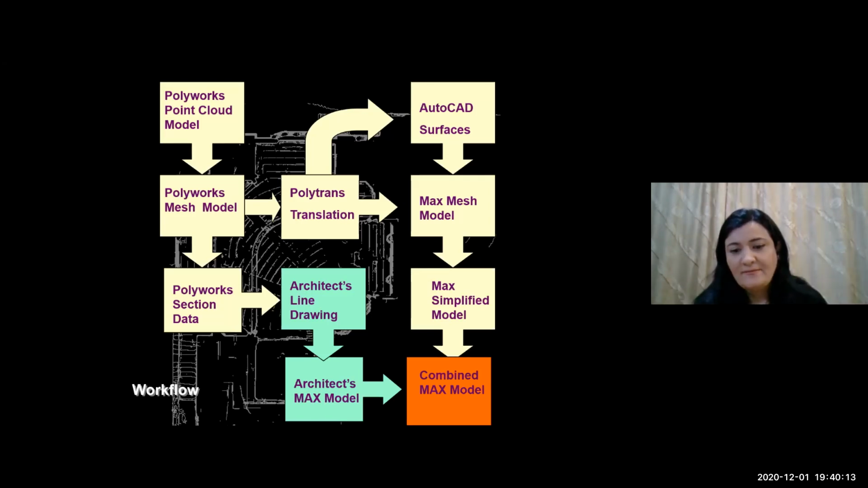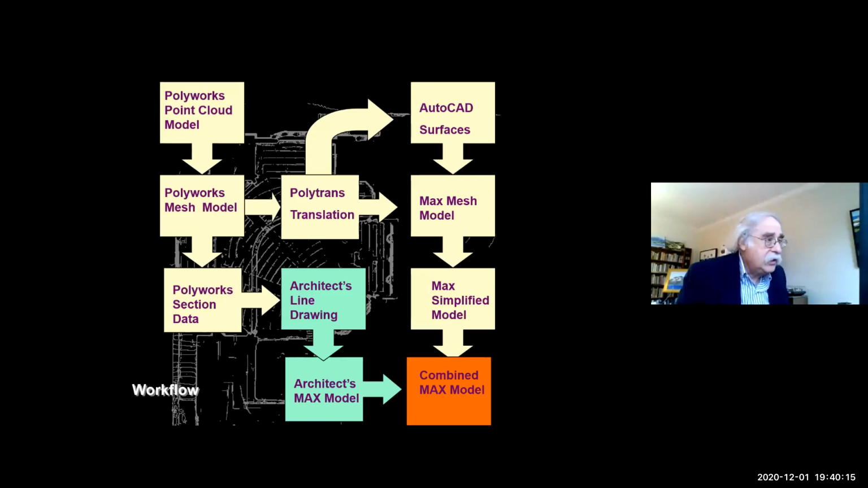We then used AutoCAD and 3D Studio Max for the architectural rendering and modeling.